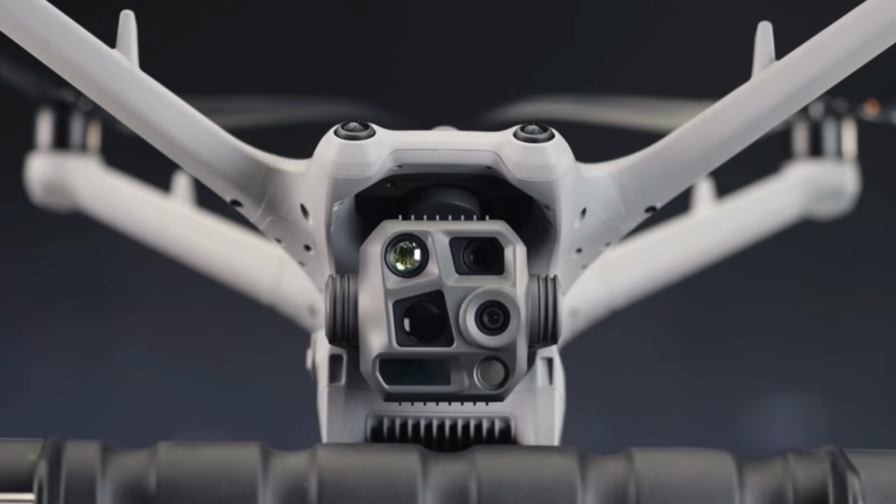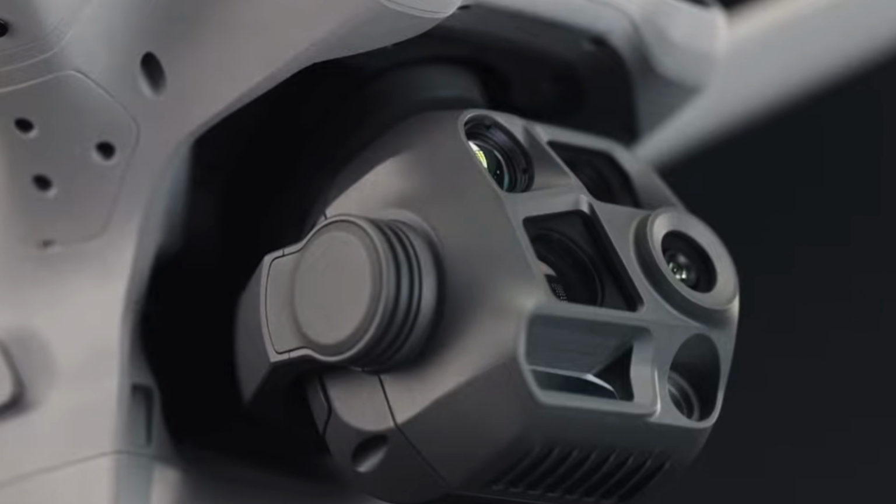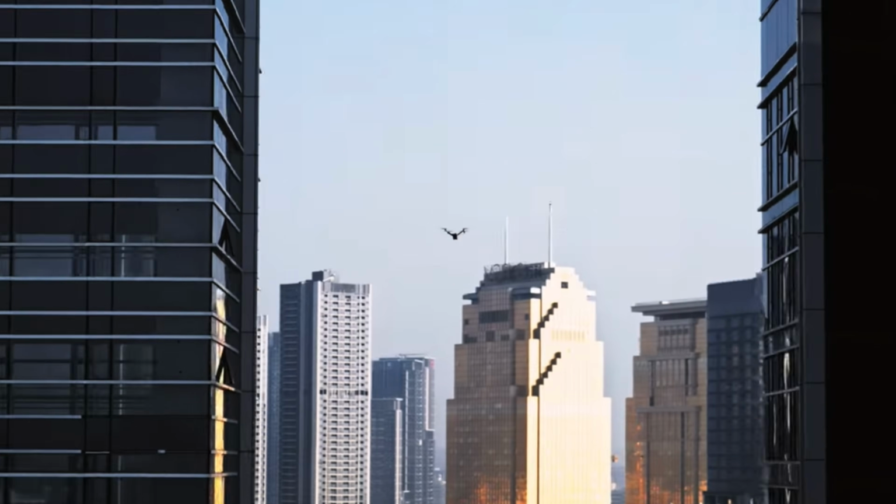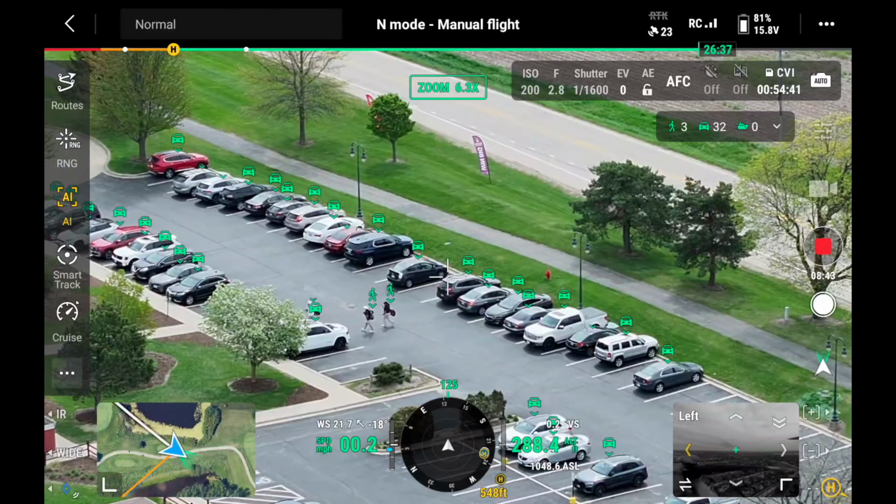But now comes the Matrice 4TD, and this drone checks a lot of boxes. It's going to be a little cheaper than the M30T, and it's even got some smart features that the Matrice 30T does not have. So I'm going to go through the features now. I'm going to show you some comparison video, and you're going to be able to decide, all right, do I want to spend a little more on the M30T, or do I want to go with the brand new shiny Matrice 4TD? So hopefully we help you make that decision.